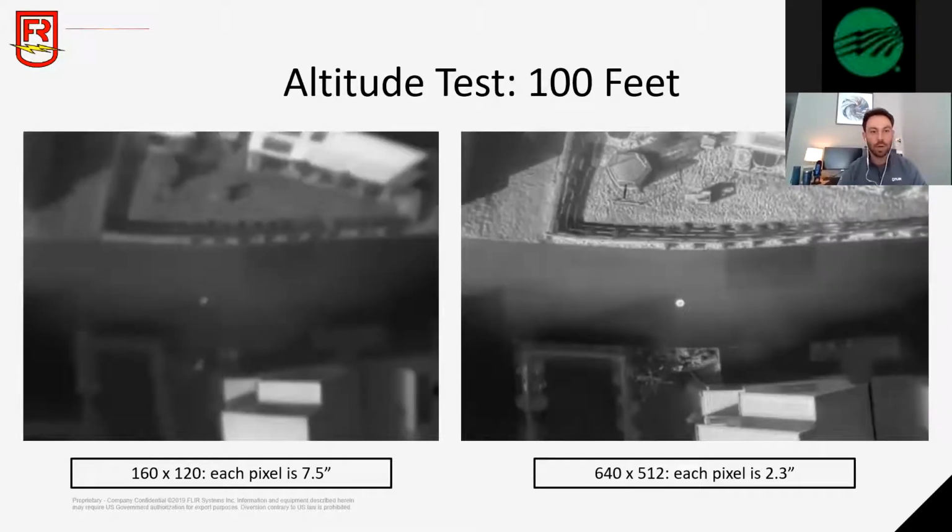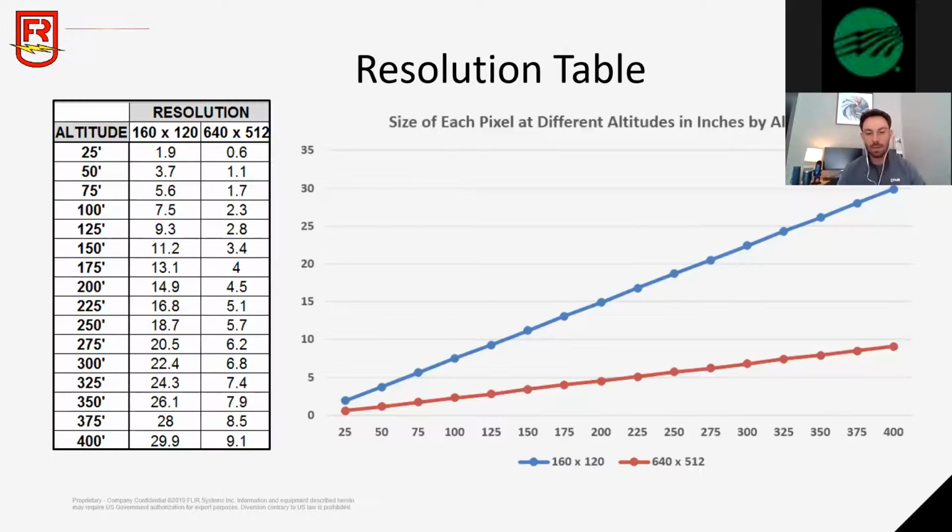Now, when you get up to 100 feet, it's almost impossible to tell what that image is on the left, while we can still absolutely see that pizza pan on the right. So the point of this demonstration is to say that not all thermal cameras are made the same. You have to have a good understanding of what capabilities each resolution camera has. And again, for industrial inspections, we always suggest that you use a 640 by 512 high resolution camera. So hopefully that helps depict visually the difference between the resolution cameras.